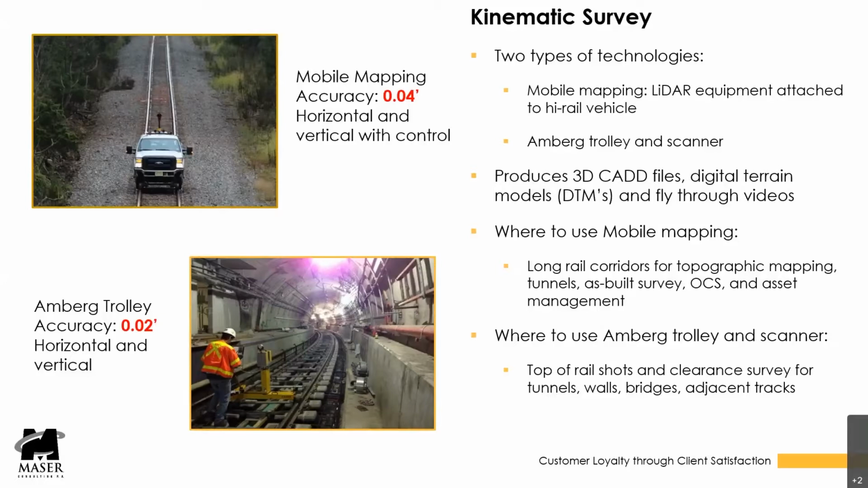However, this is an excellent way to survey rail corridors, particularly for the use of design of passing siding track. So if you got a 2-mile passing siding track that you want to design for a freight railroad, you want to survey 3 miles of track, put the LiDAR equipment on top of that high rail vehicle, you get excellent data for the entire corridor, and then you can convert that into topographic maps.